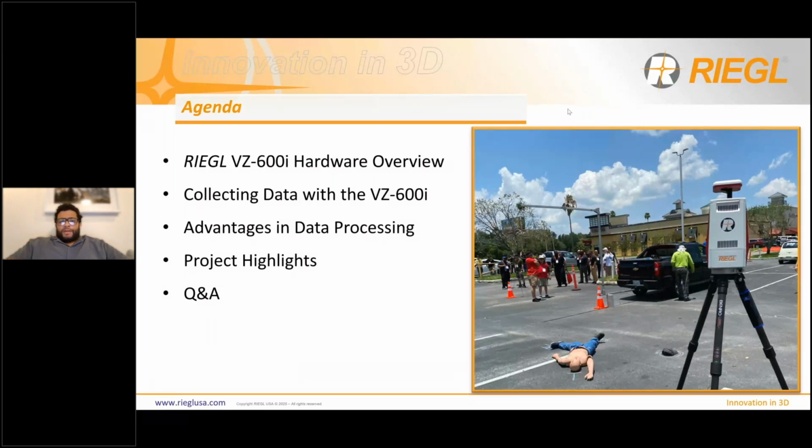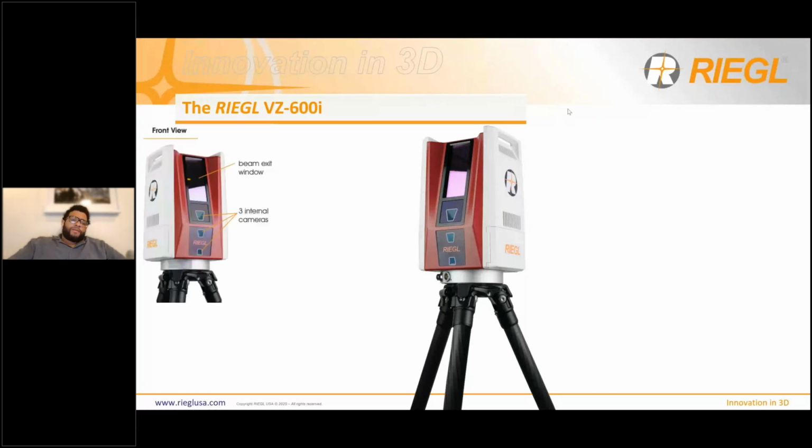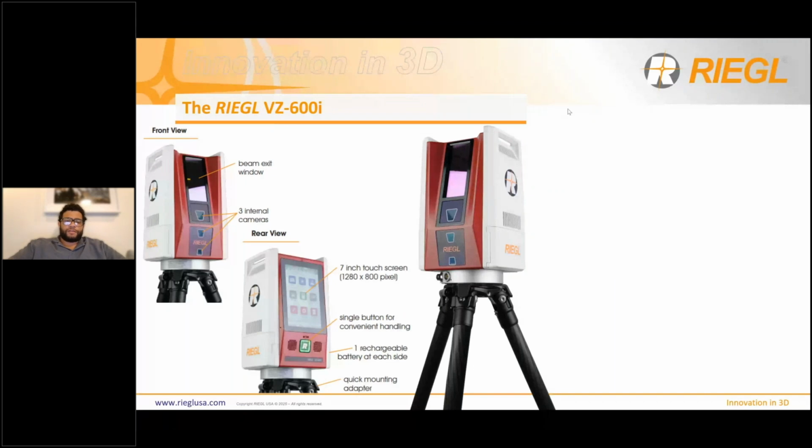So let's get started. This is what the 600i looks like. On the front side of the scanner, you have the beam exit window, and below that we have 3 internal cameras that are taking pictures while you're scanning. And then on the other side of the scanner, you have the 7-inch touchscreen, as well as that green button that you see lit up, which is just used for starting and stopping scans, as well as turning on the scanner. On either side of the system, you see these kind of doors.